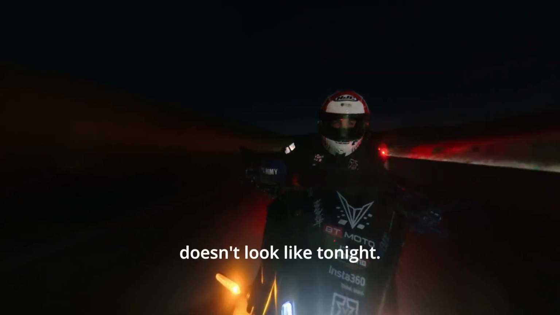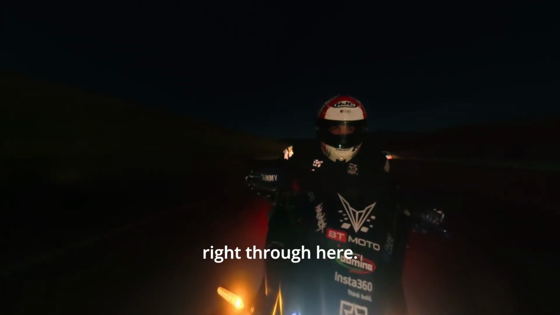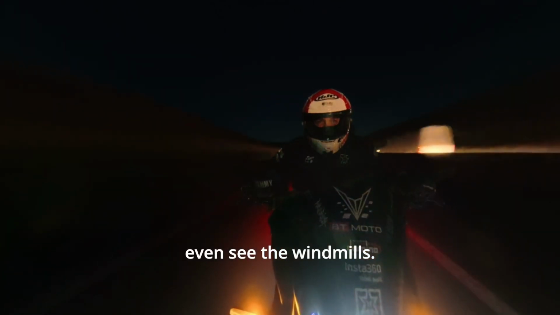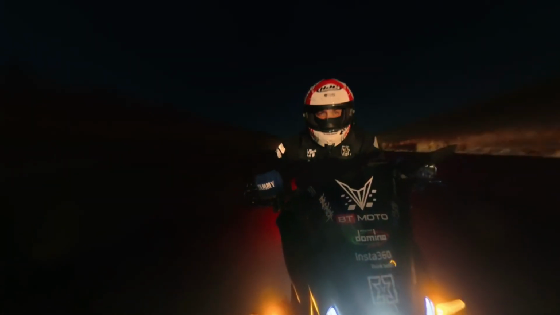Yeah, no fog. Doesn't look like tonight. This is where it would start, right through here. It's gnarly. A lot of times you can't even see the windmills. Oh, God damn it. How the hell am I in that lane? I never ride in that lane.